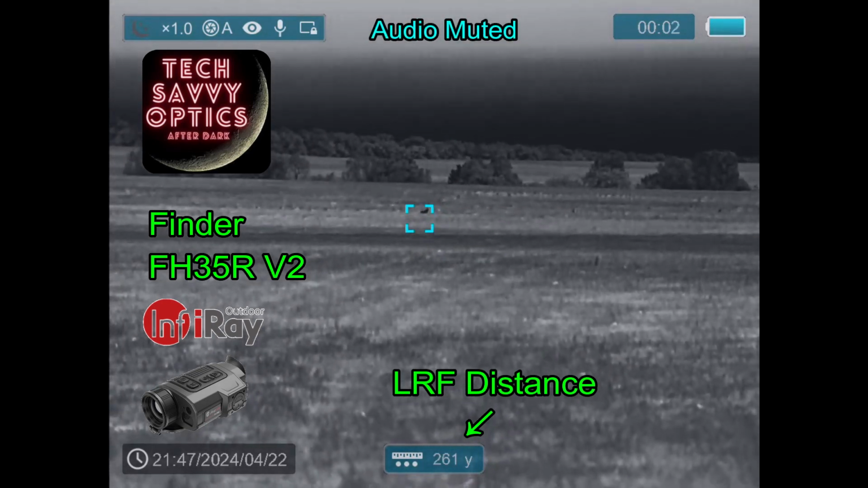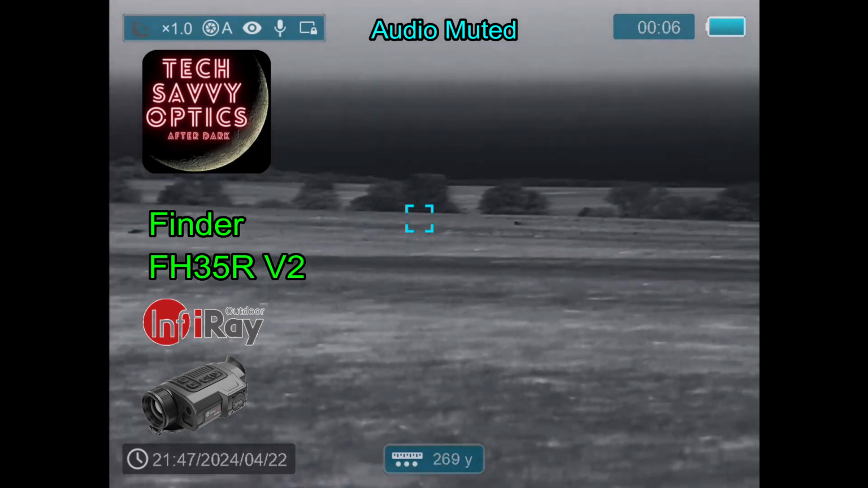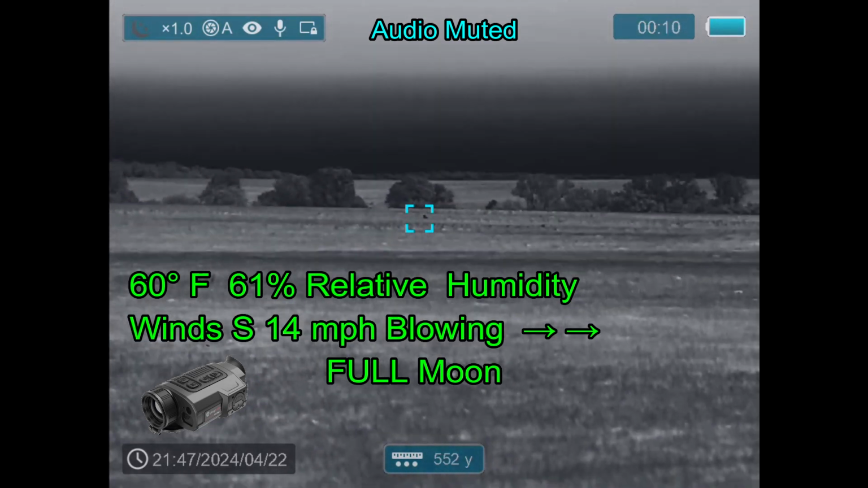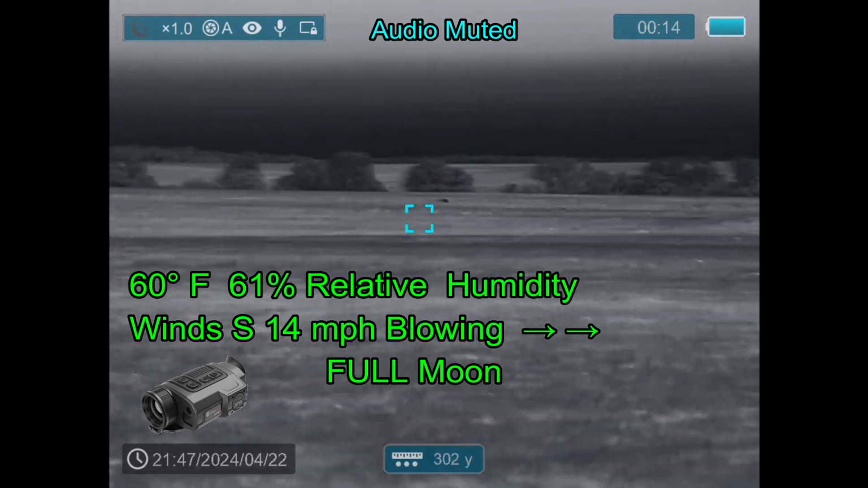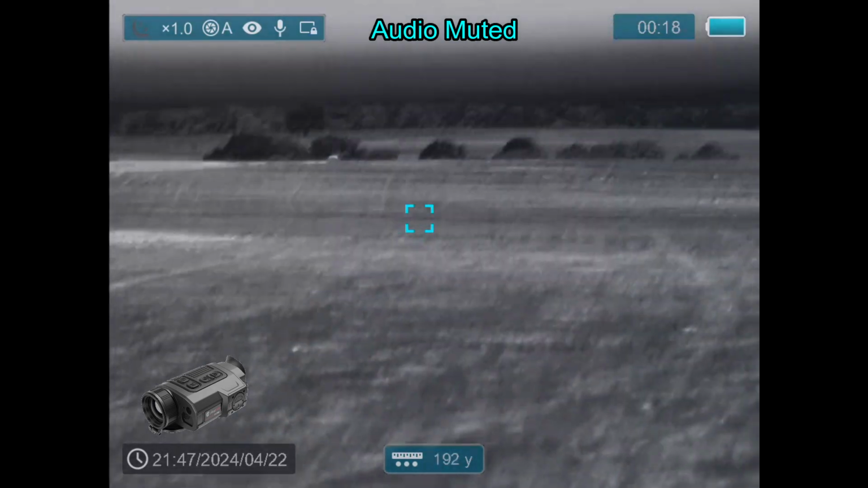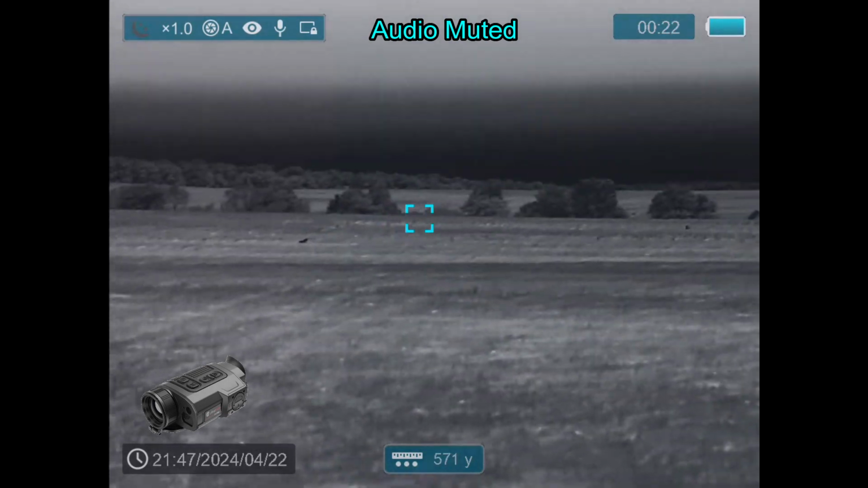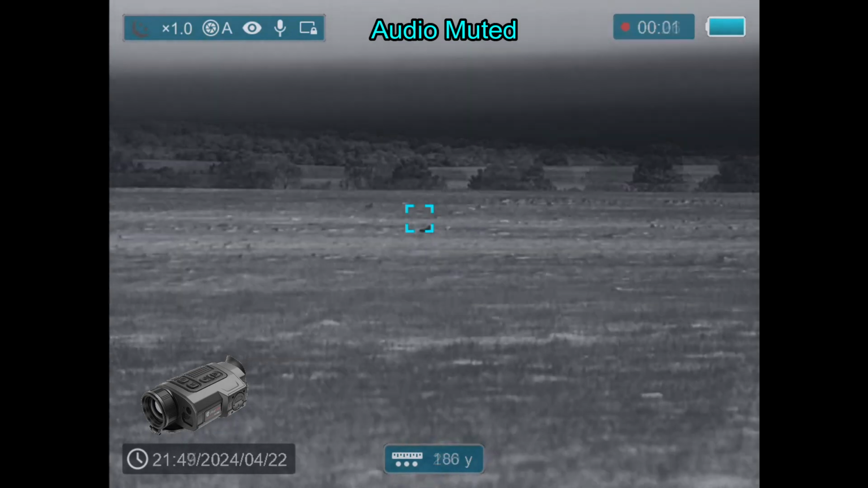In the meantime, this is partway through the stalk. I'm getting video with my InfiRay finder, FH35RV2, and getting the ranges on the two coyotes. The wind is blowing to the right, so scent isn't an issue, but it is a full moon. And normally I wouldn't be stalking on the coyotes, except they're bedded down. And as long as they stay bedded down, I have a chance of getting to them and getting a shot.